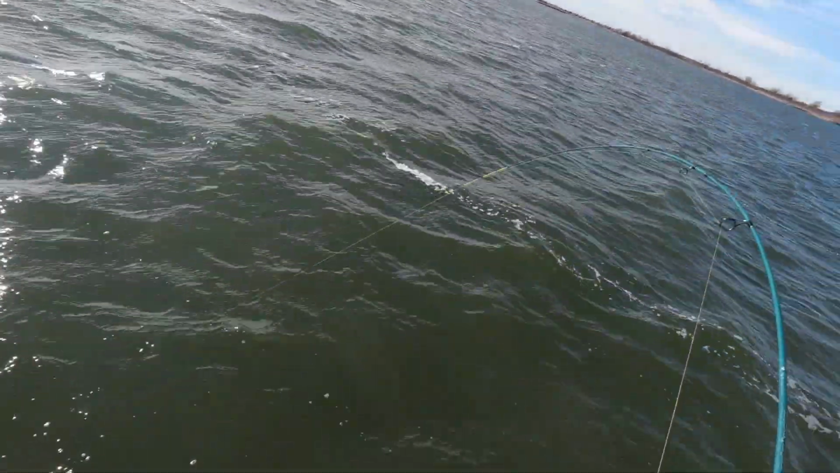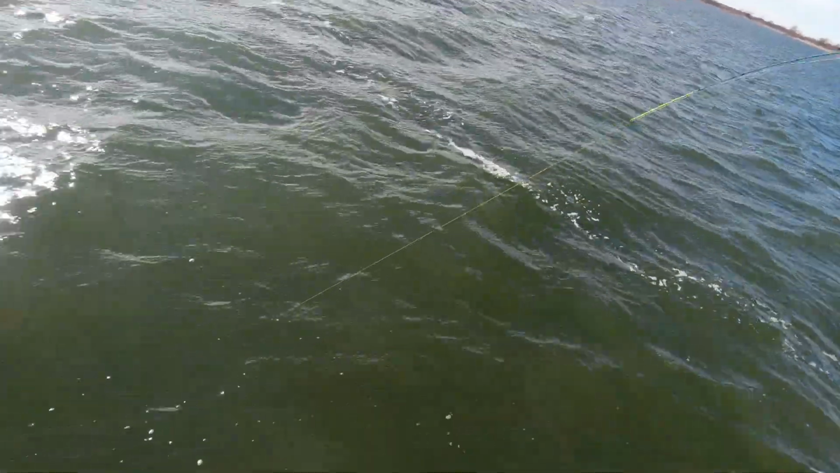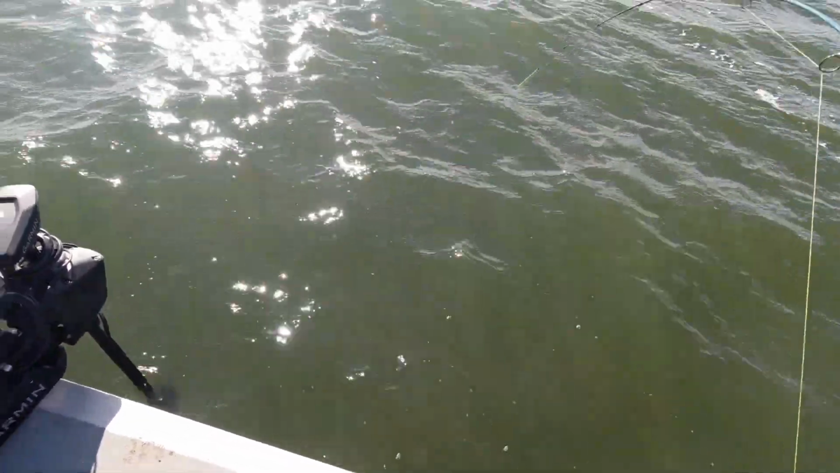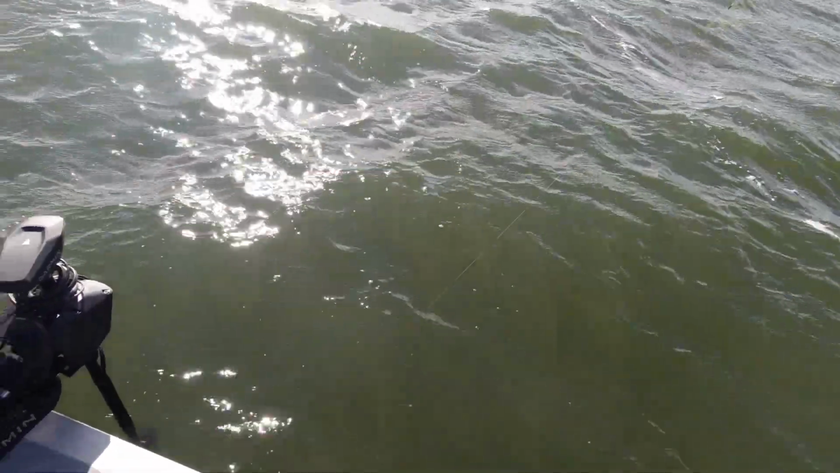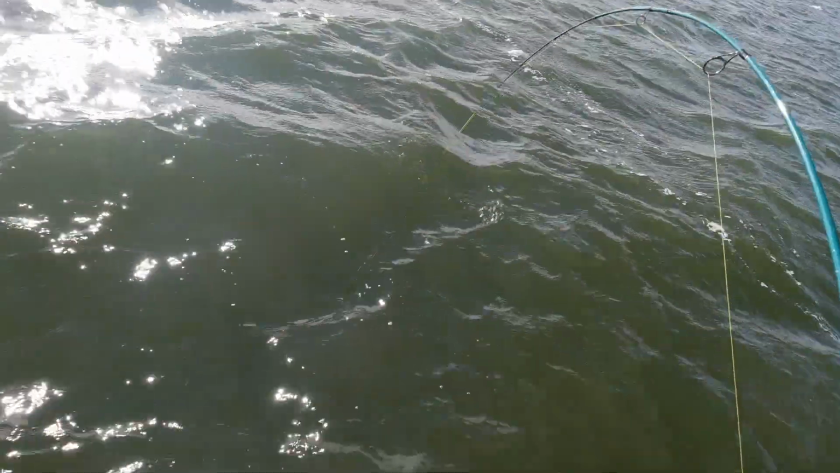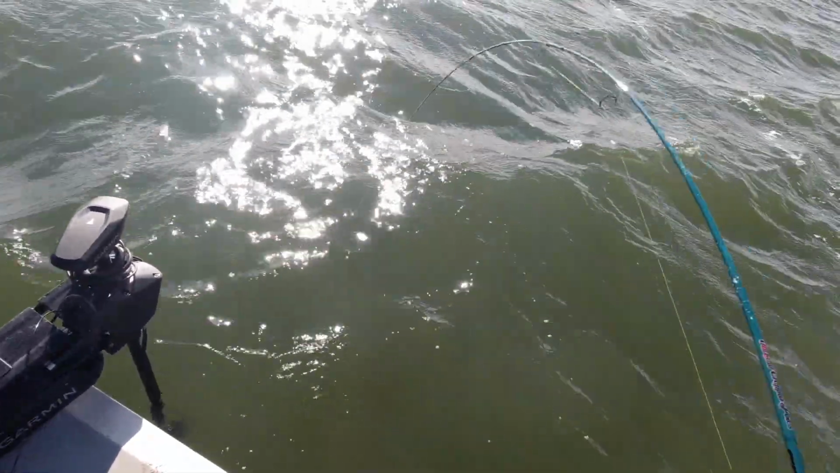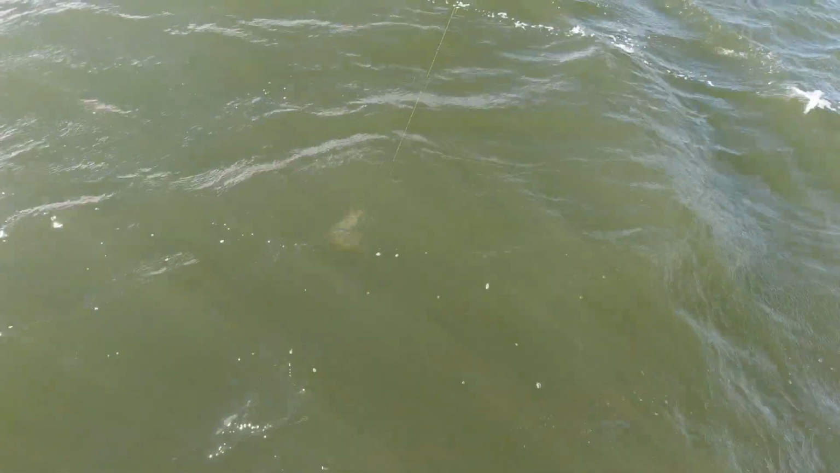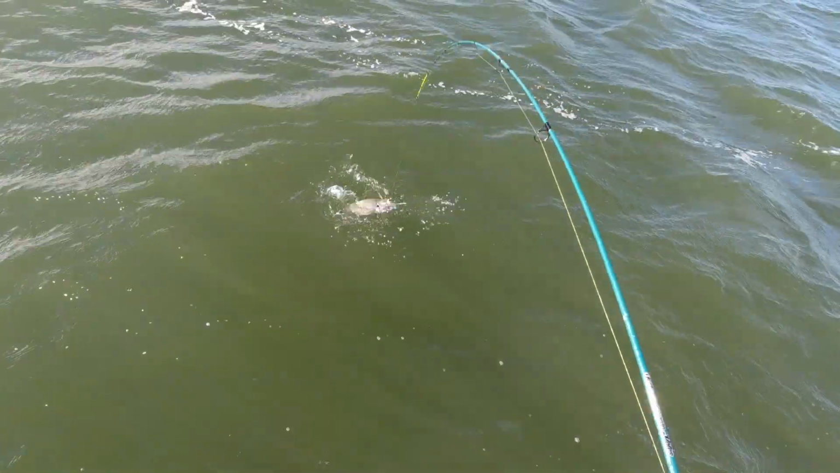I don't know what that is. It's a fighter. Probably a hybrid. Go straight out there on the bottom. Might have to get a net on this one. Those are hybrids.